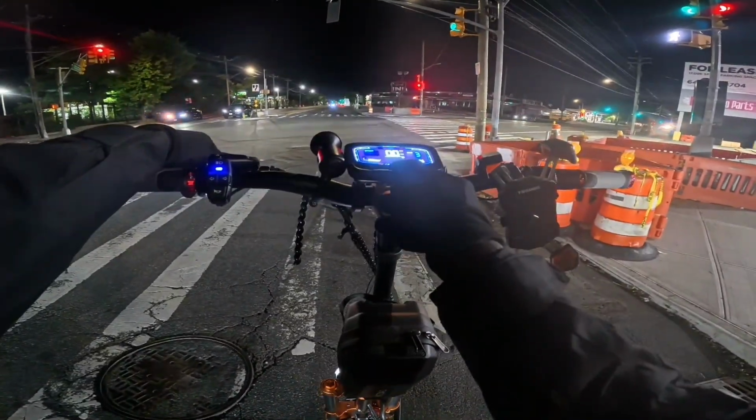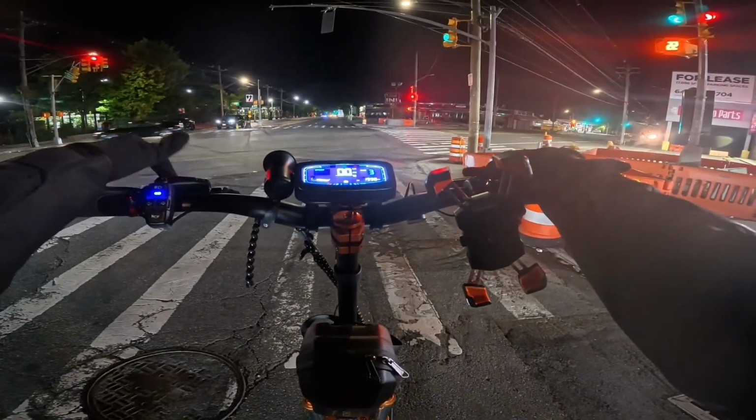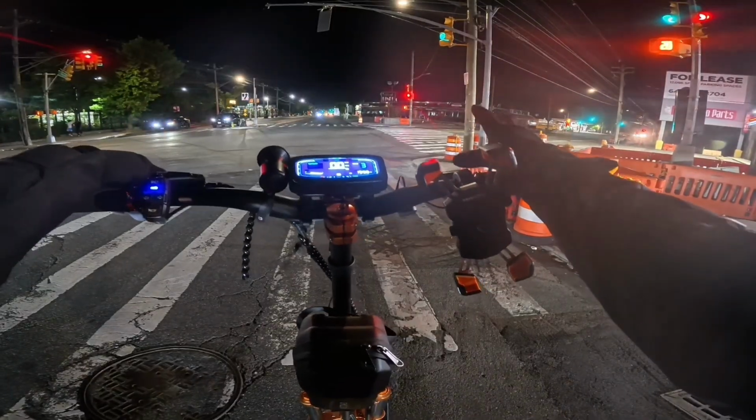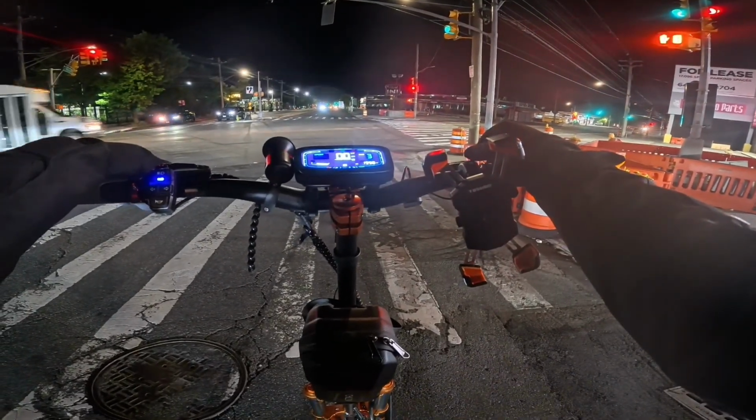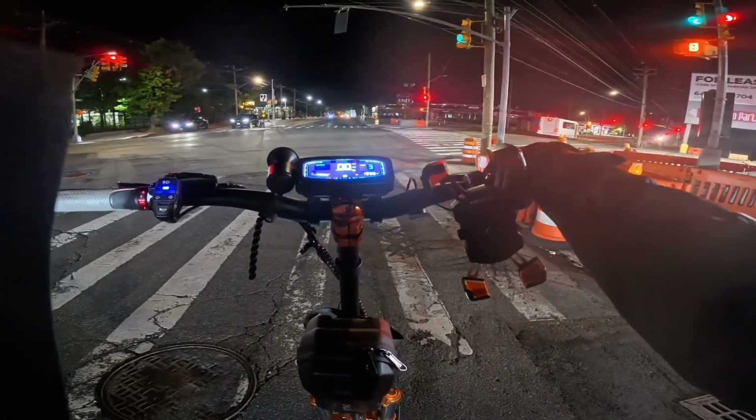Wait, instead of voltage, I should be keeping track of the miles. 1,998 miles right now. So like 2 more miles to go before we reach the big milestone of 2,000 miles. Let's go.